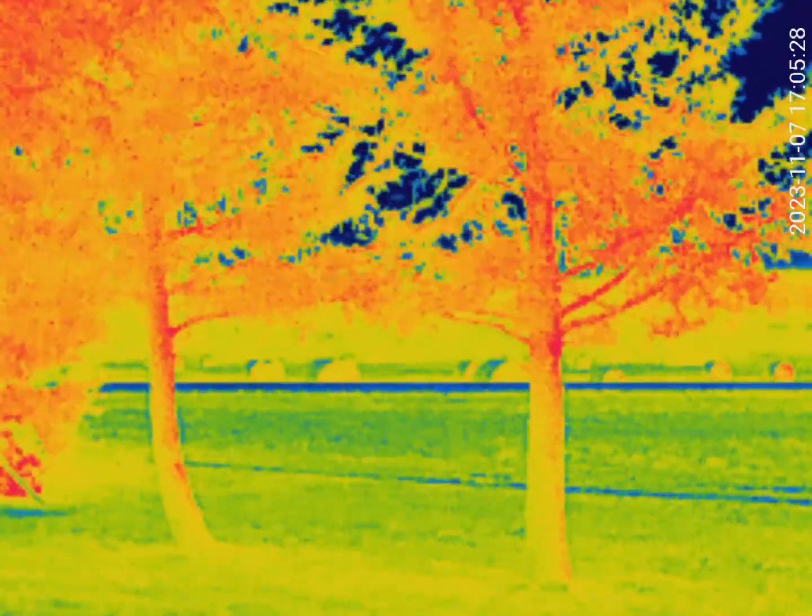You can bring up the temperature, compass, split screen, so that you're actually seeing what the cell phone camera is taking a picture of, plus what the thermal little camera is taking a picture of. You can kind of compare them. Quite a few little extras on there, and we will do that as we go forward. We will play around with all of those.